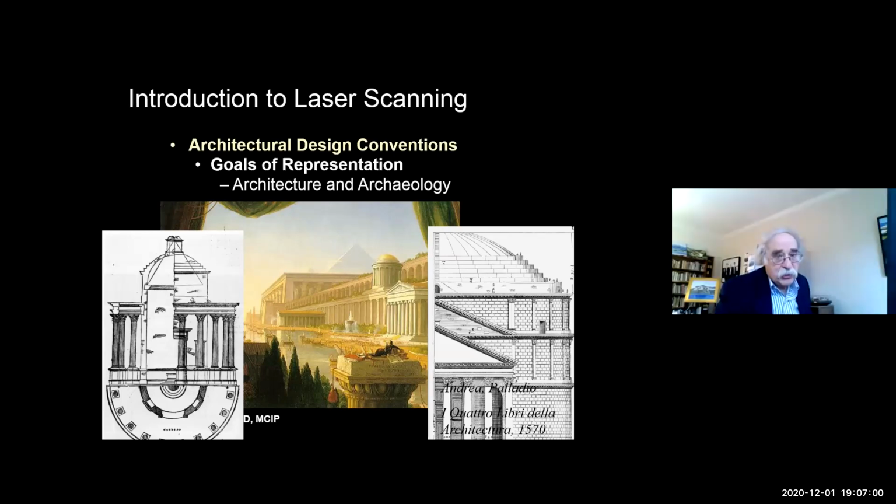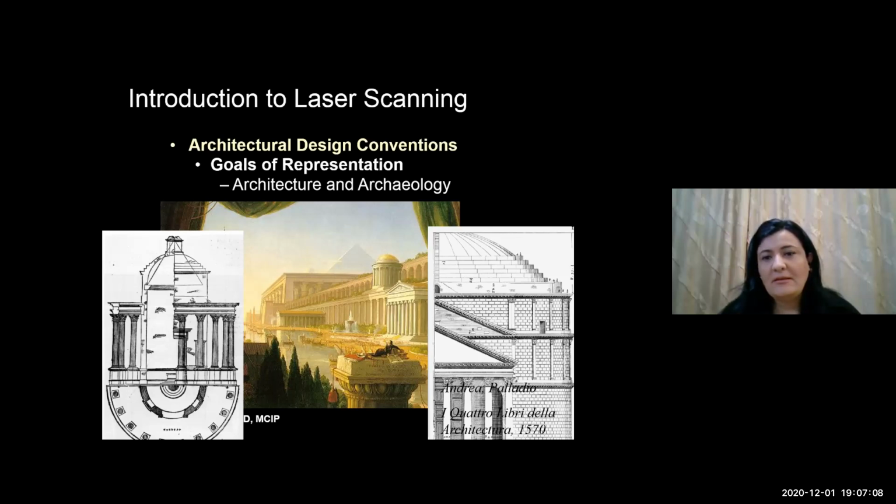And I have to mention the painting in the middle is by Thomas Cole. He's an American painter.